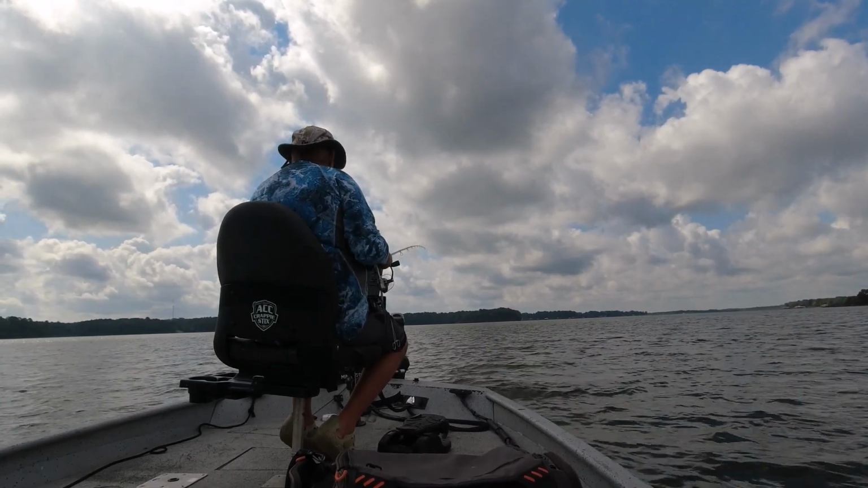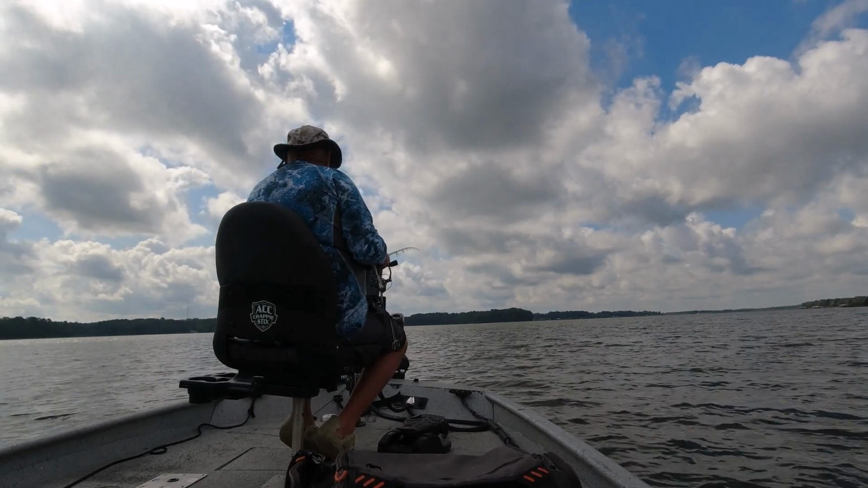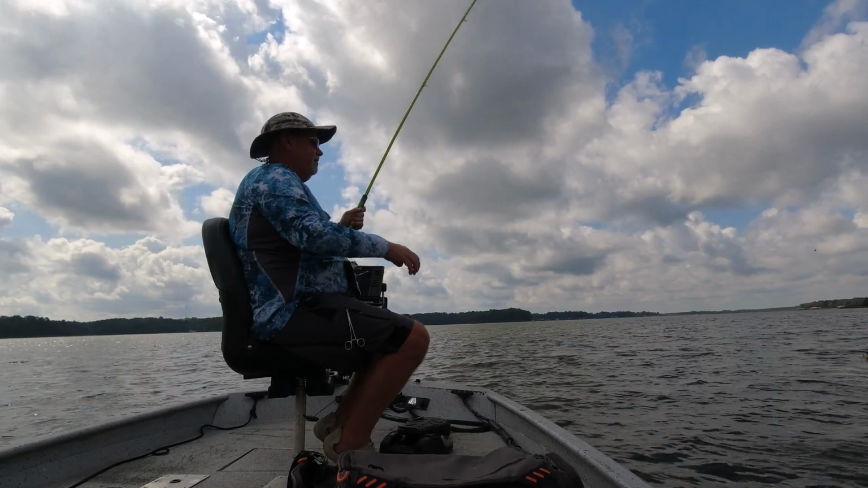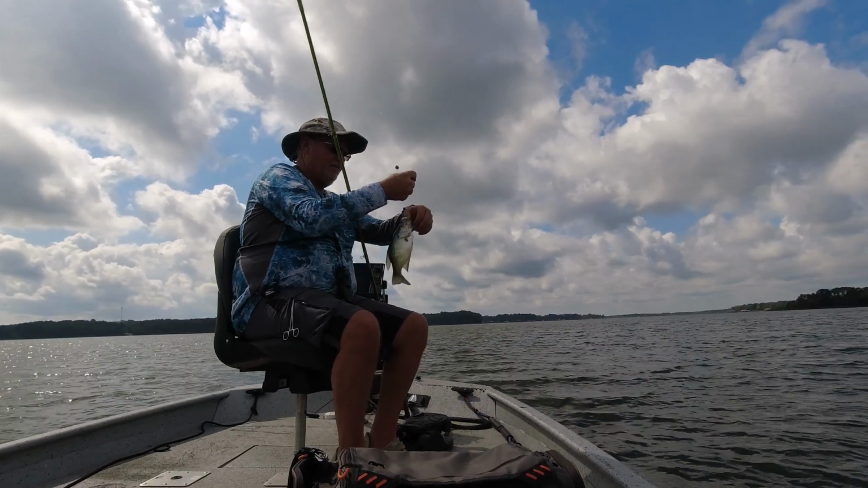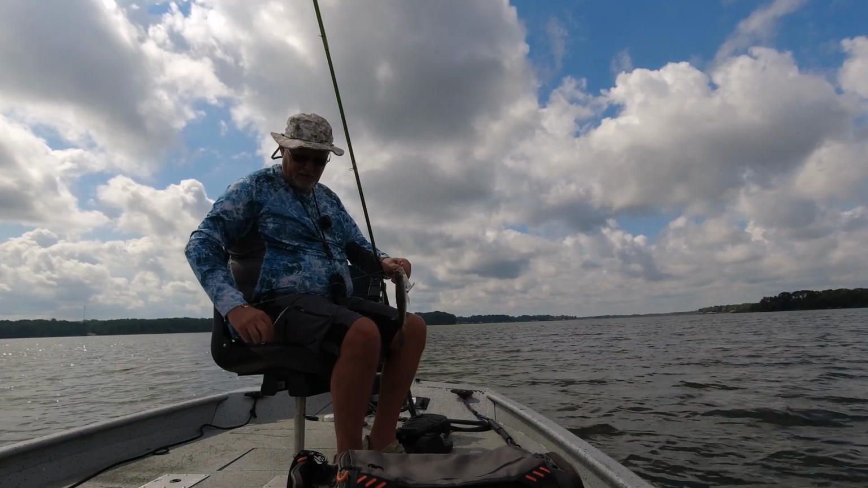Do a little black flyby on top of this little brush pile here. Flyby over the top. Another decent little fish. That's 3, so it is a fishing show officially.